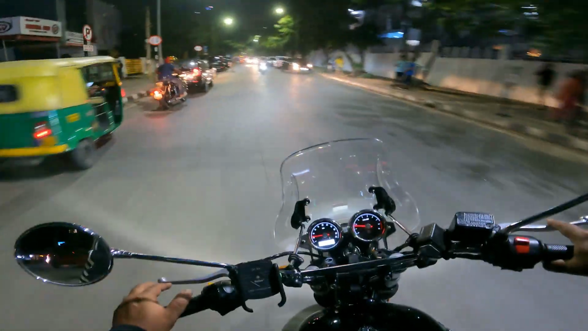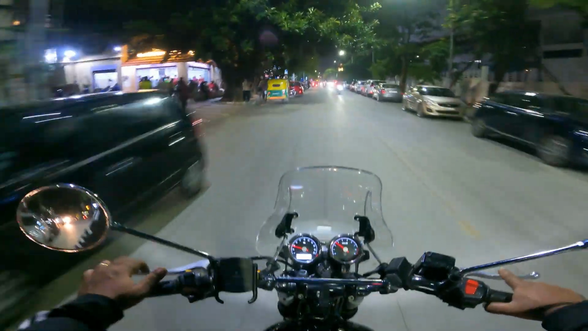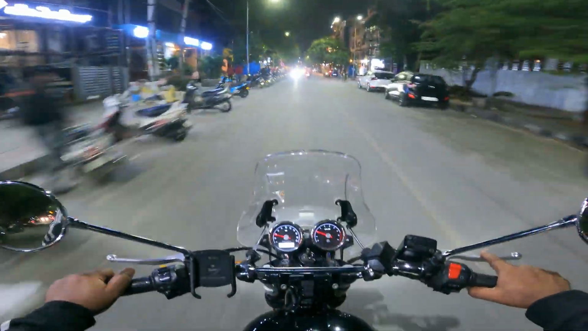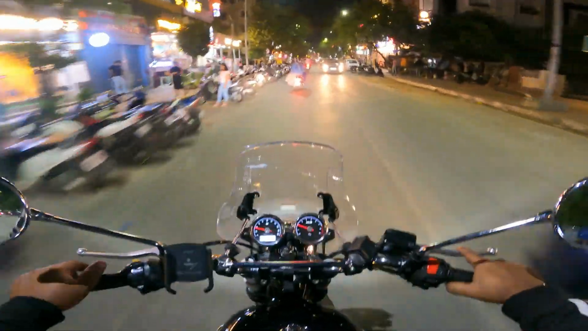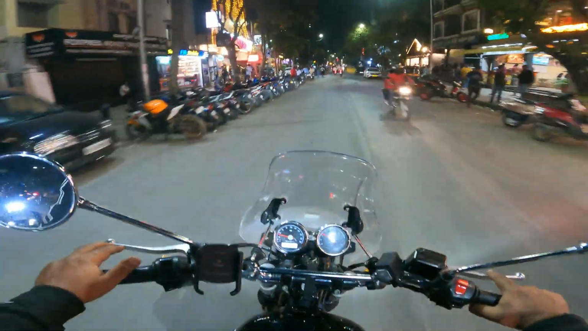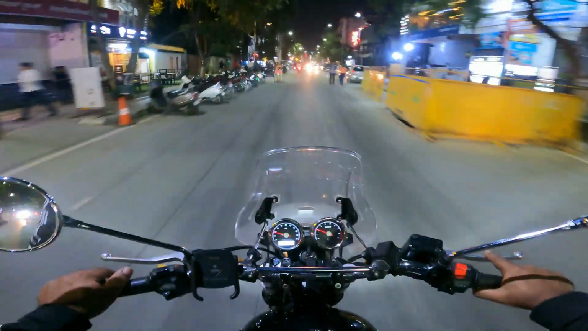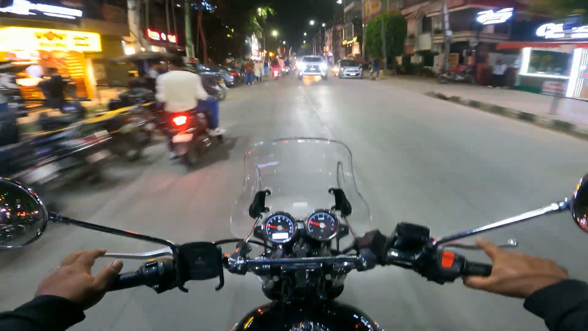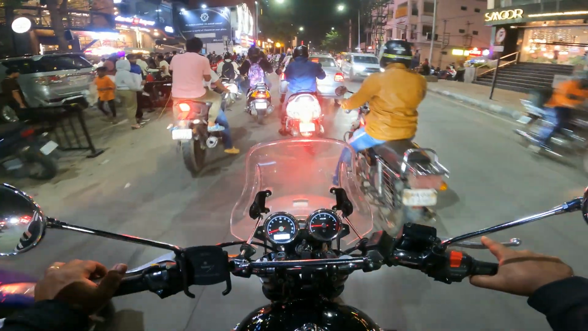I figured that this is a better mic, and it records in stereo, so I should be able to sort out my audio issues. The thing with the shorter mic is that you can't put it inside the helmet completely. You can partially put it in because it's really short, and to keep it in, you need to put the visor halfway so that it holds the mic in the helmet, but it's not really secure. And when you go fast, you can hear a lot of static, a lot of disturbance and sounds like that.